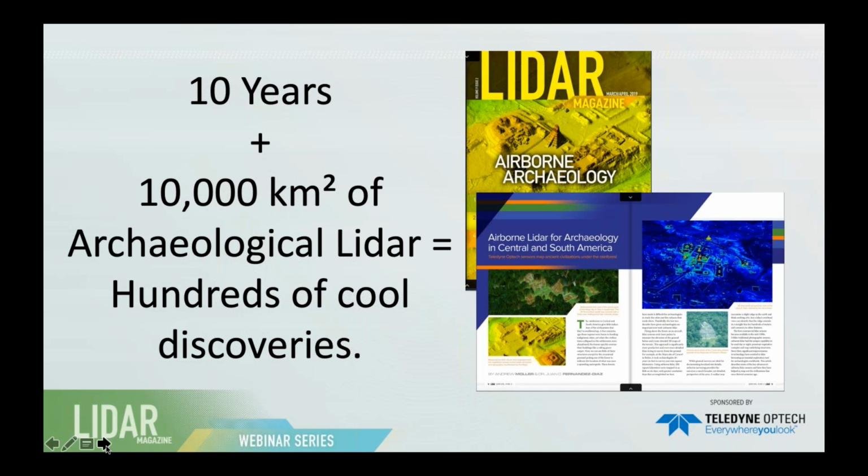So I like this equation. We have been doing this for the last 10 years. We have mapped over 10,000 square kilometers, and we have hundreds of really cool discoveries. Of course, the 25 or 30 minutes that I might talk won't be able to cover the hundreds, but I'll try to give you a brief overview of some of the key aspects that we have done.